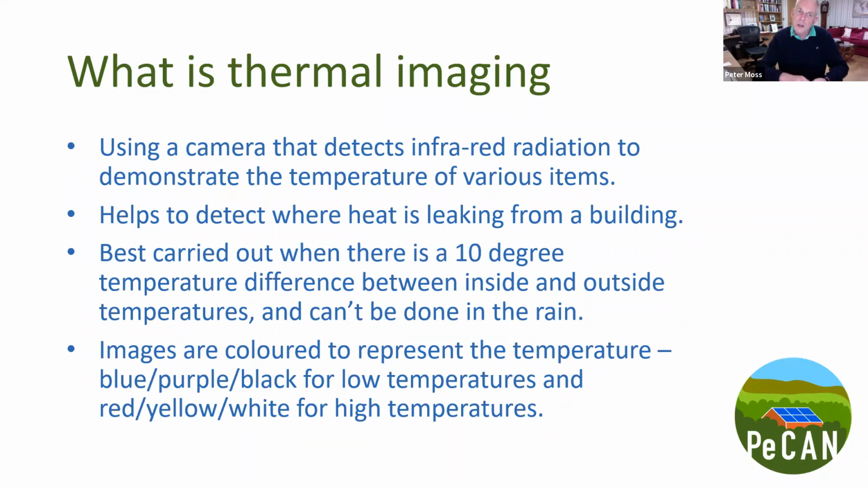So what is thermal imaging? Basically, there are a number of different cameras on the market, ranging from the relatively cheap, which is what we have, to the pretty expensive. We are very aware of a local climate group in Berriton that have bought a £2,000 camera.